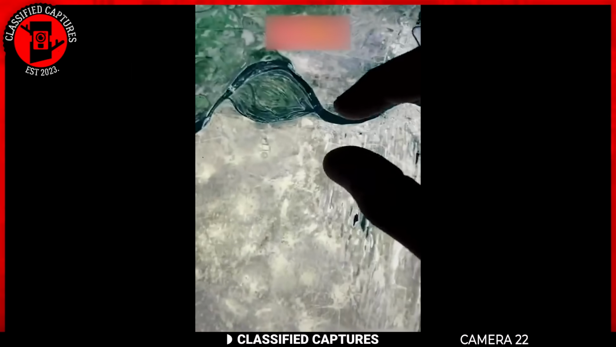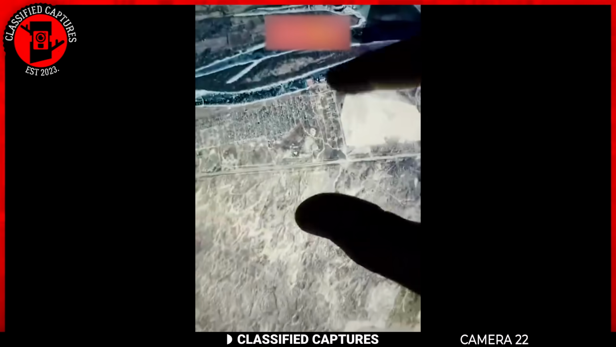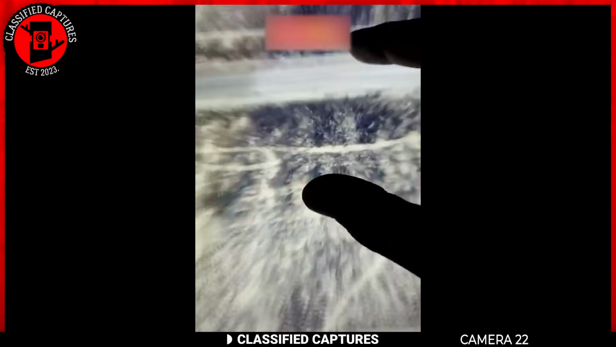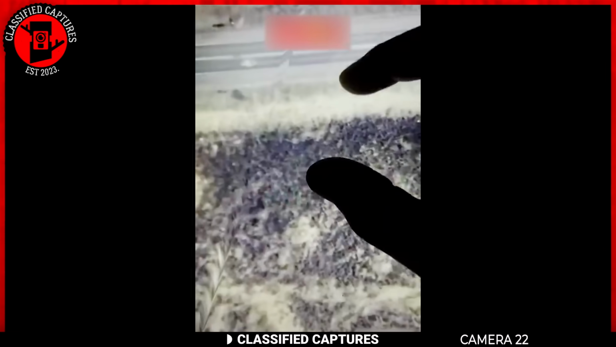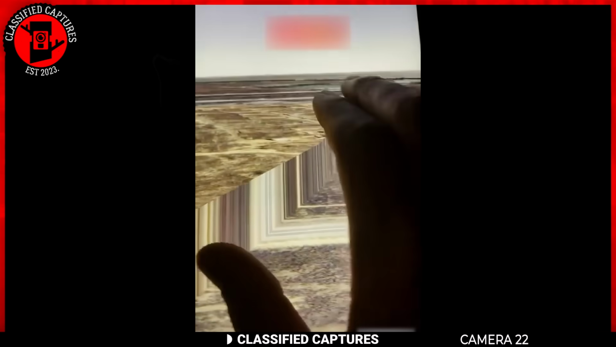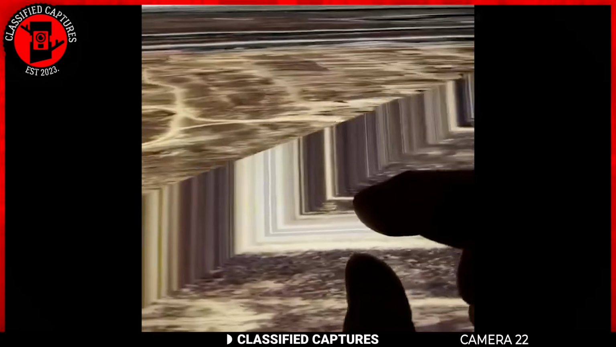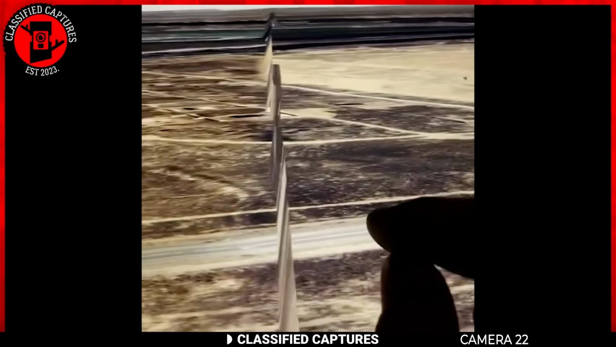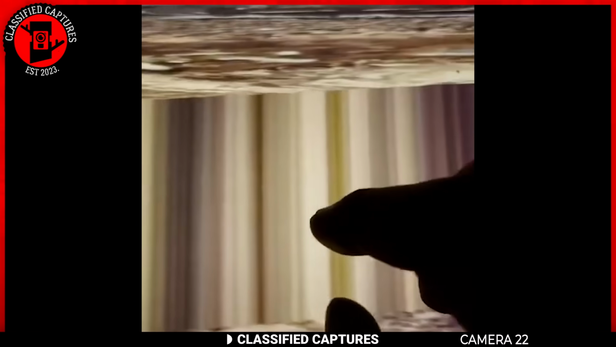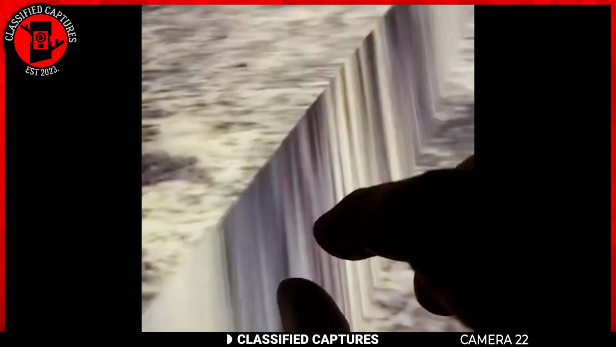Diving into the world of conspiracy theories, there's a buzz going around suggesting that NASA might be tinkering with digital maps to hide specific spots on Earth. In this video, someone takes us on a virtual tour, zooming in on a particular area until we land on this perplexing site with a weird pattern that looks a bit like a wall.